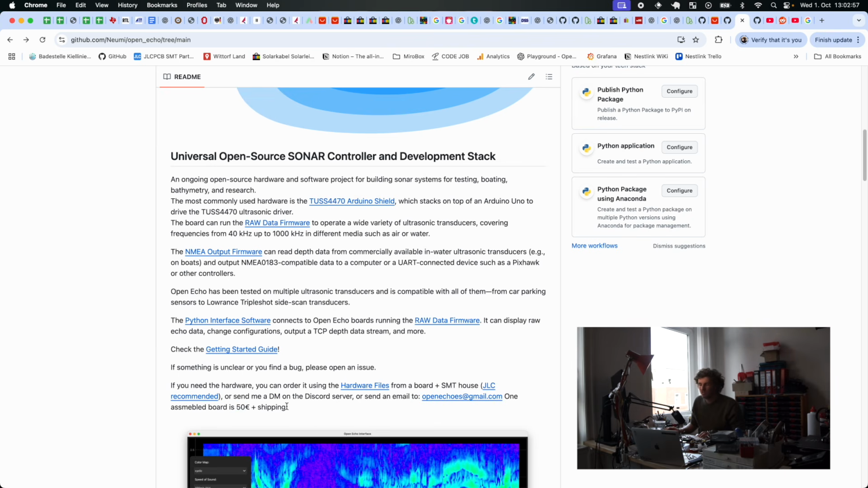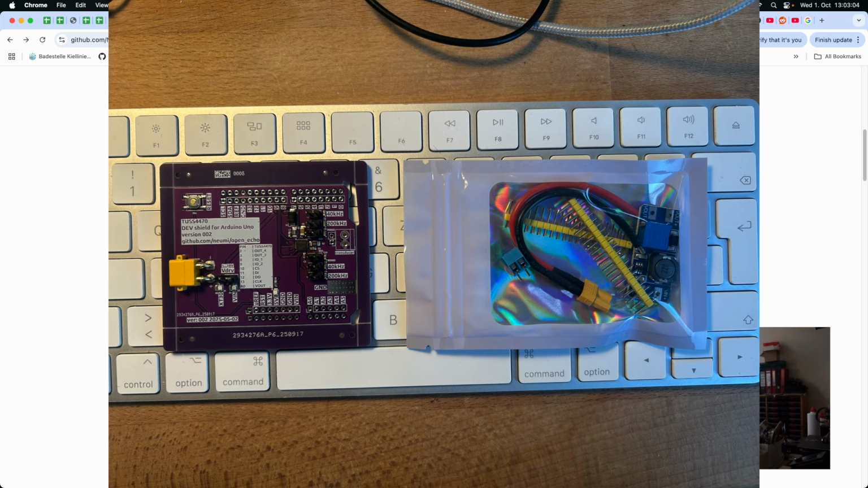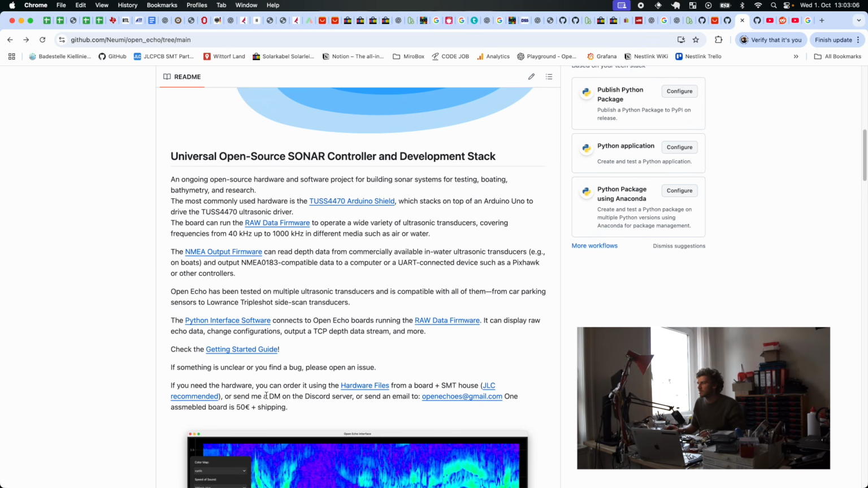Every board is currently 50 euros a piece, including a small bag of goodies with the MP36 boost converter, a few cables, connectors, and everything you need to get started, except the Arduino and the transducer. The transducers you can get for 2 euros on AliExpress, or if you have one lying around or attached in your boat, you can use that as well.